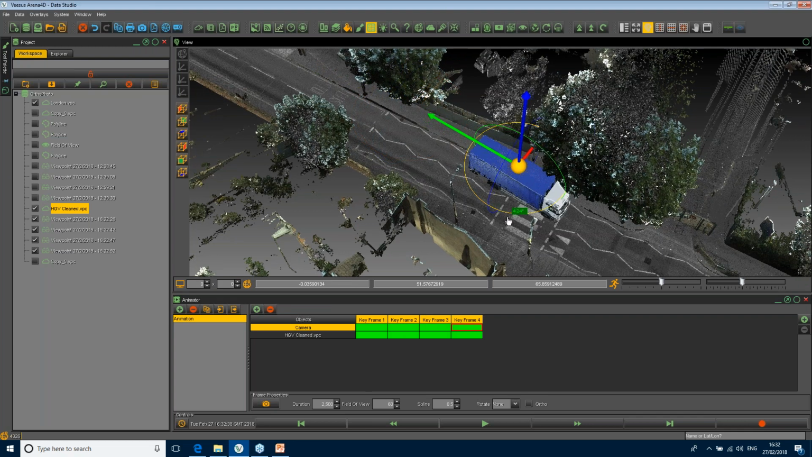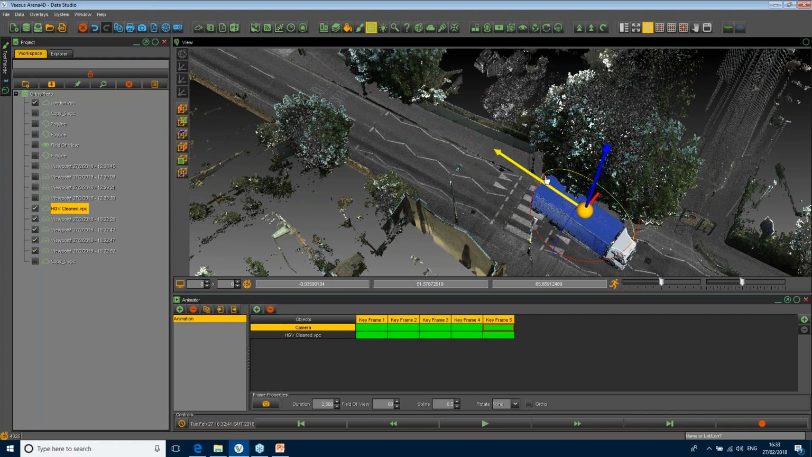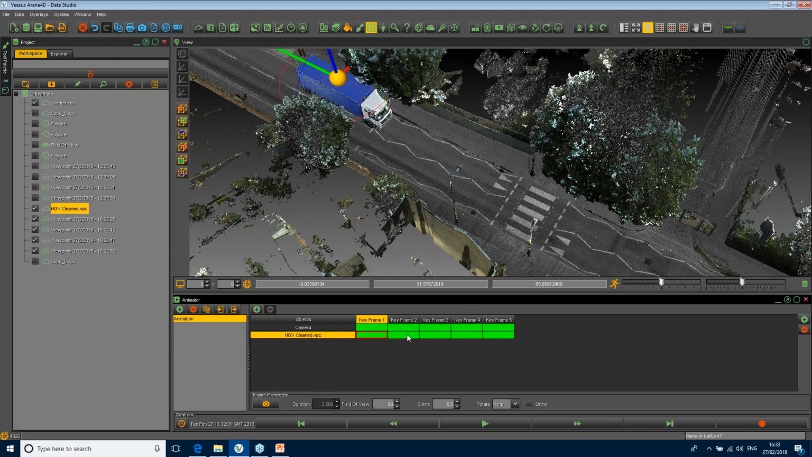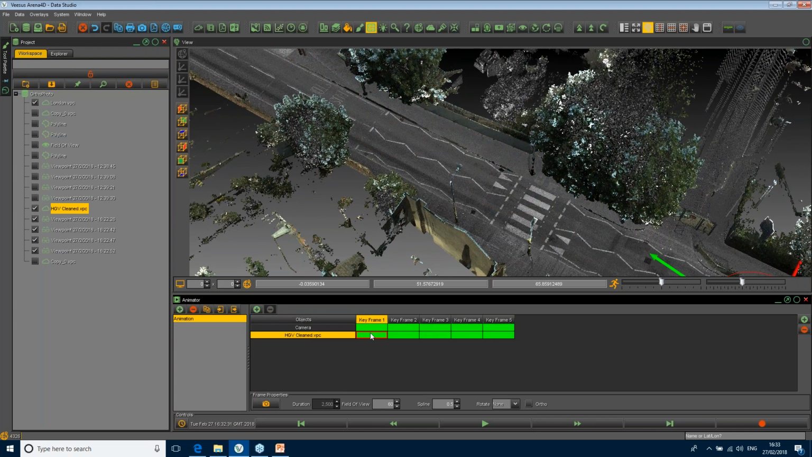So you can turn this truck in any way you like. You can change all the properties for the vehicle, just to get the point of view across for that truck. So as I click on the frames now, I've moved it. You can see the truck moving.